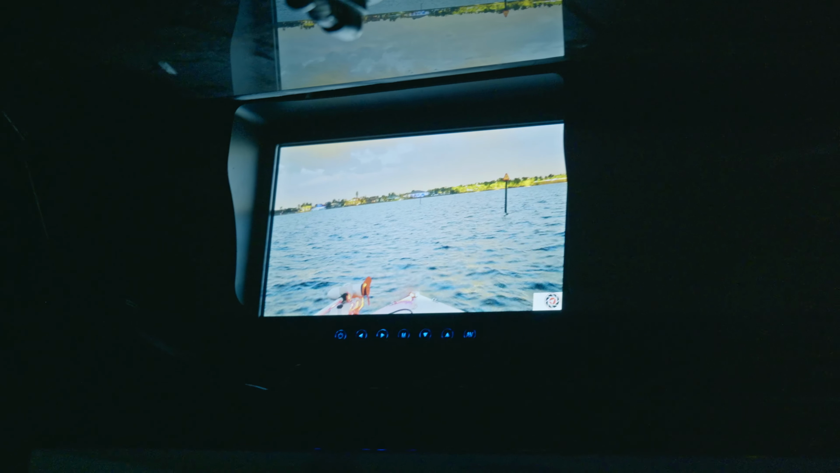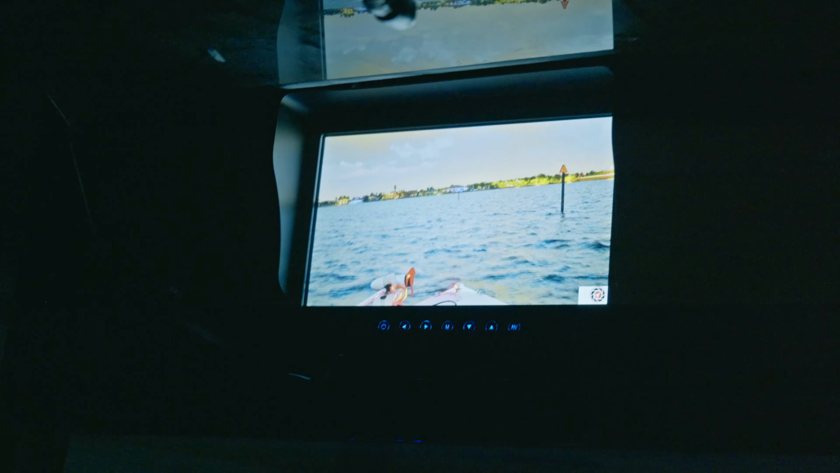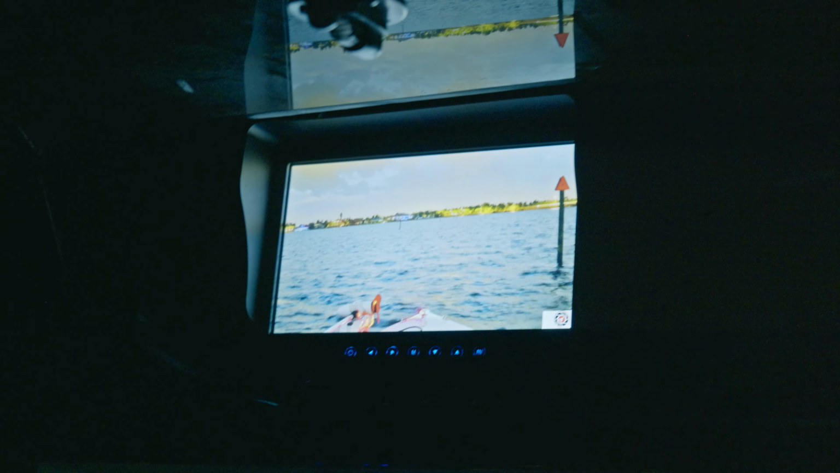And once we come up to this bridge, I'm going to be making a turn, so there'll be a lot of holes. It's a triangle. Triangle. That's right. So if you're colorblind, you can still see the shape.